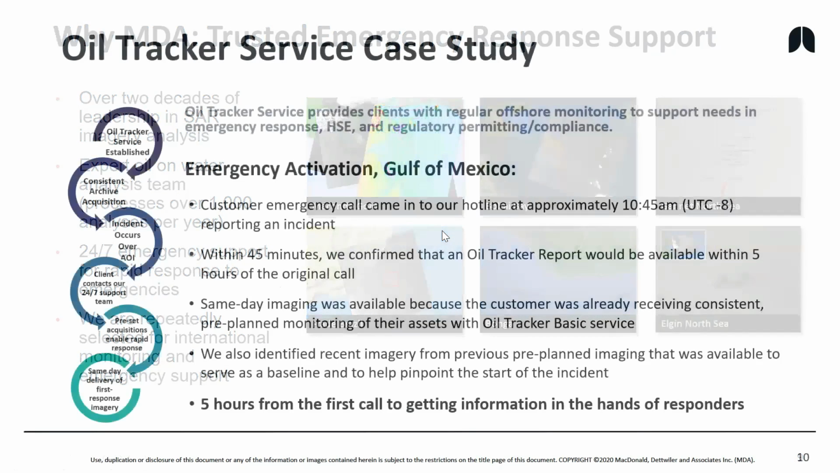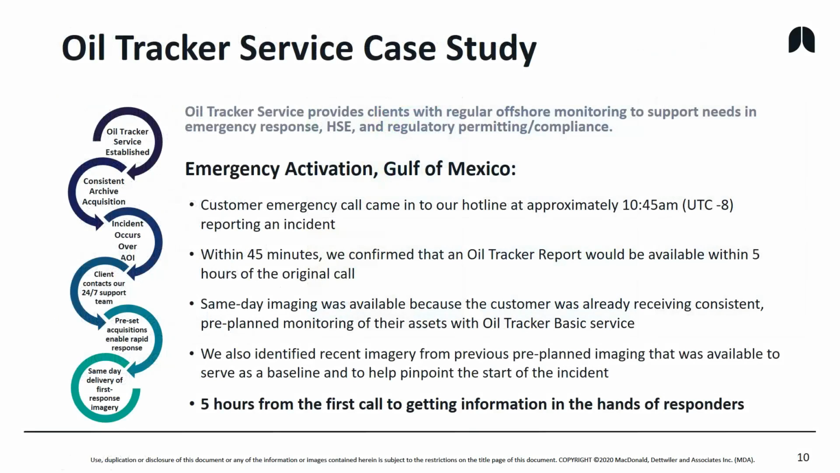What does it look like in an ideal situation? Here's a case where we had a response. The customer was already signed up to monitoring, which I mentioned earlier is a key. So that our satellite is tasked, or satellites, we can task multiple satellites if you choose, over your assets. And then that means that we can really quickly respond.